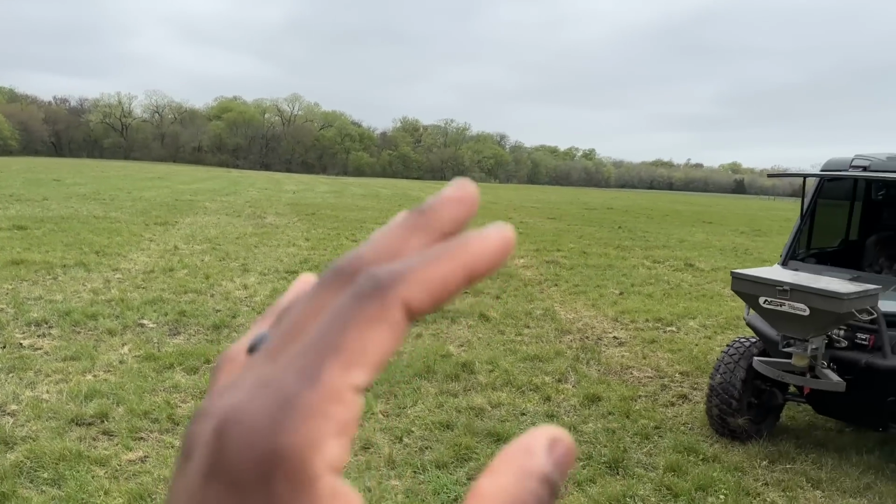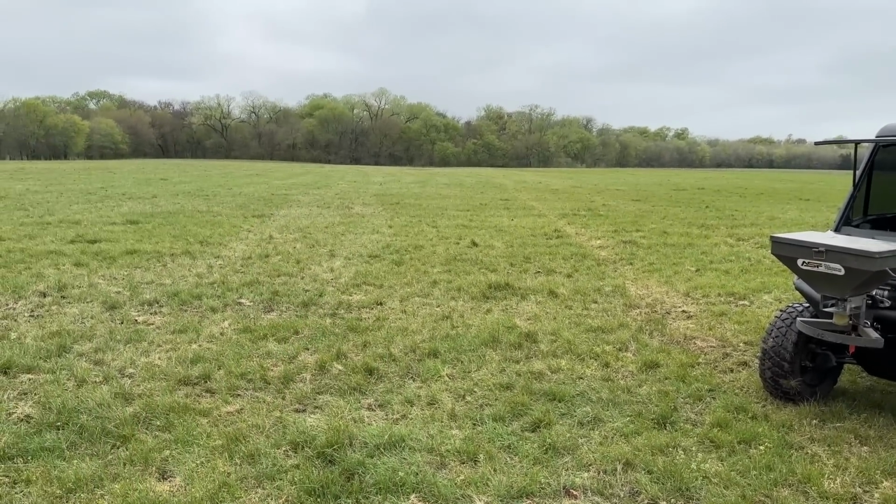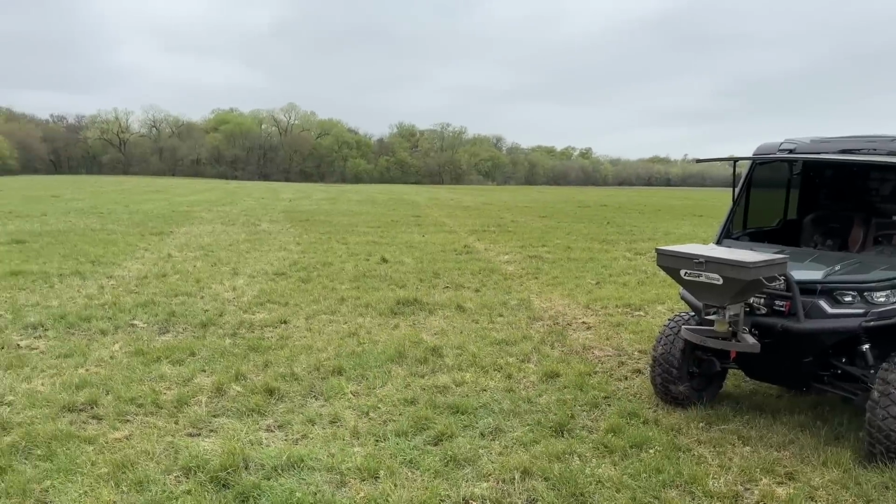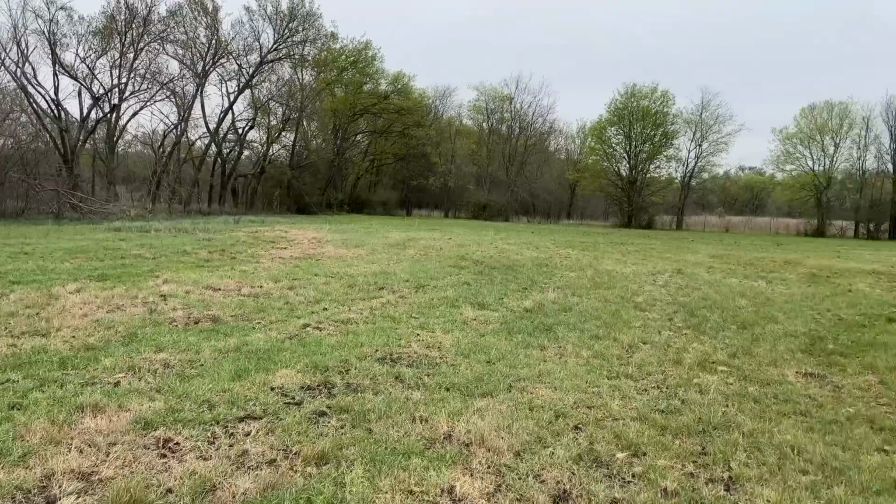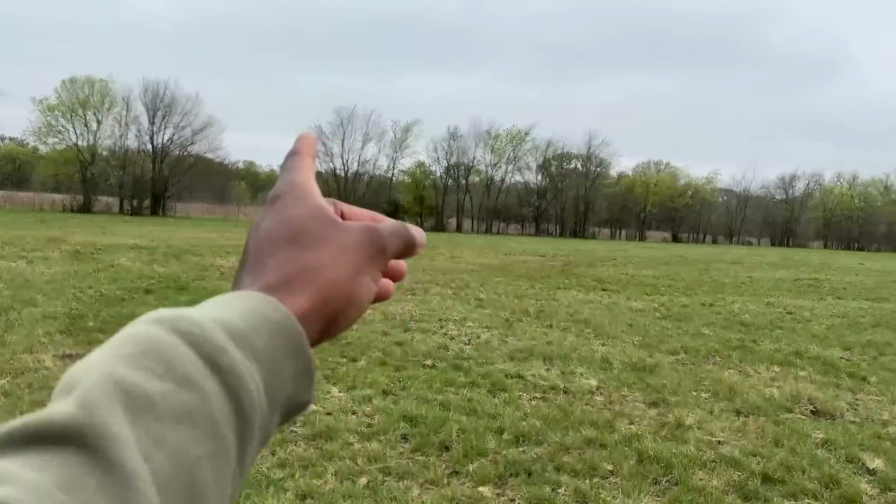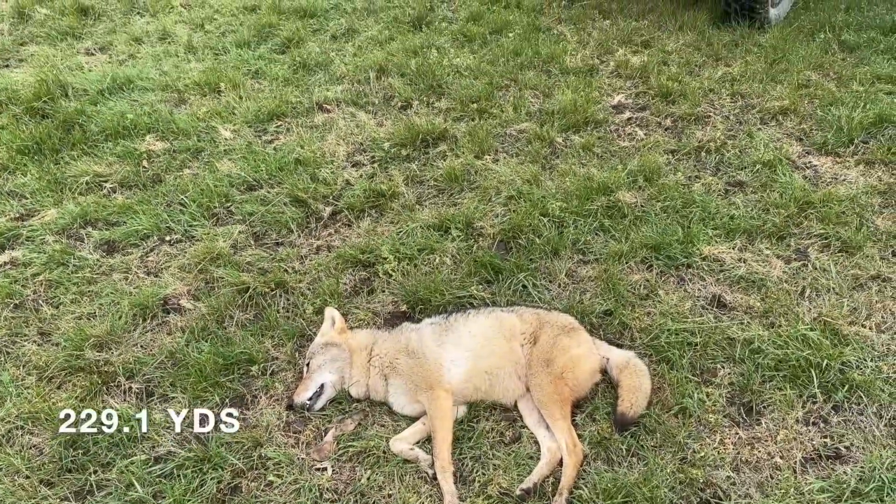I can come in here almost every single night with an e-collar and try to call them, and I will not have any luck. But as soon as I put those dead pigs in there, this place is overrun with coyotes, and I get opportunities all the time. And more than likely, I'll get an opportunity on that coyote that left him behind. Time to get yardage.